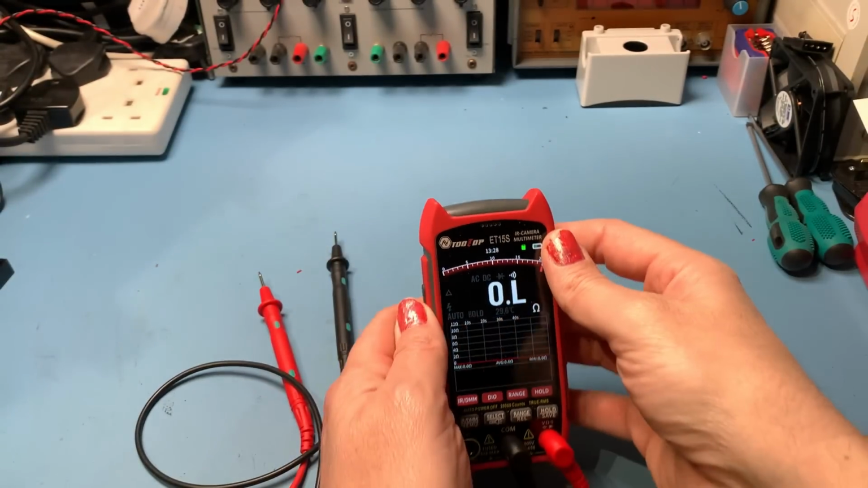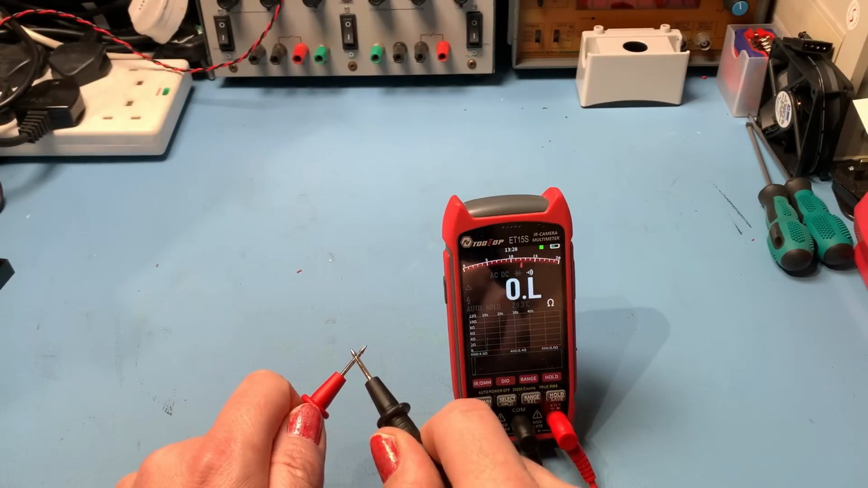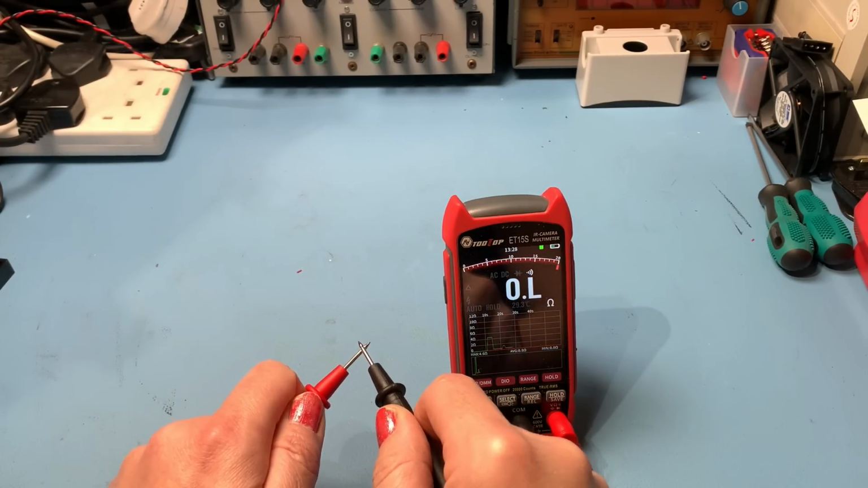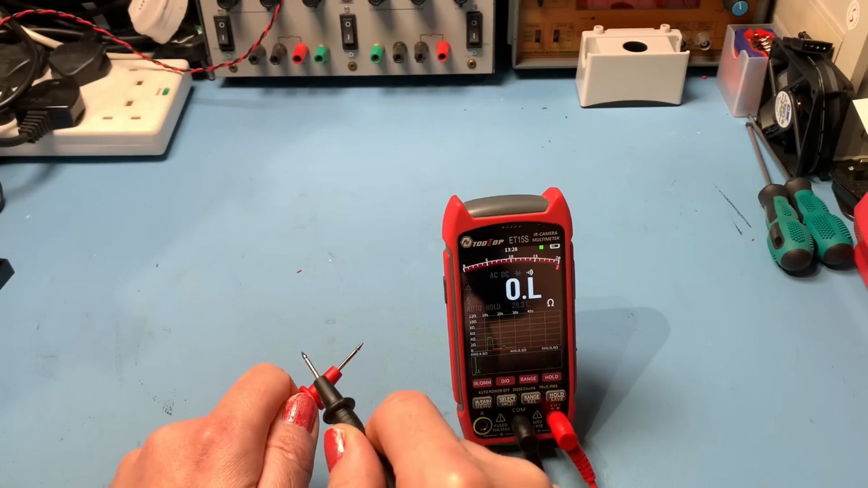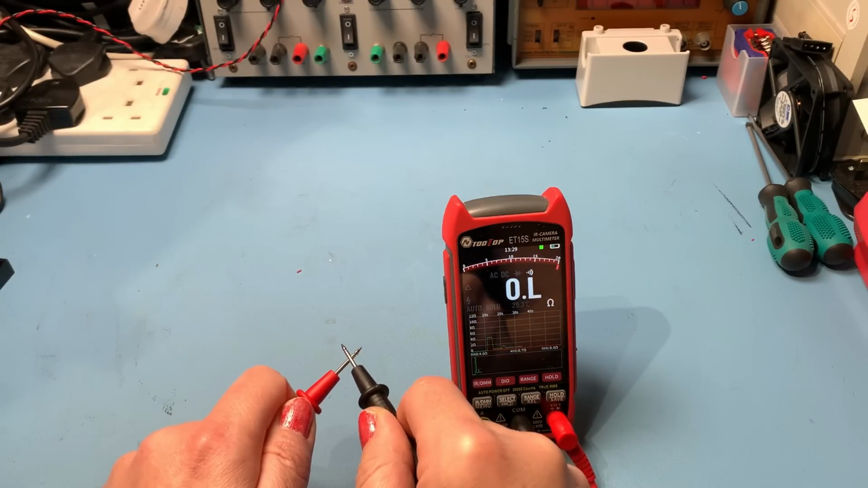You've got the continuity beep. So let's try that. Okay, it's not instant. It's not bad. Not the fastest I've seen, but it's okay. If you just tap it quickly, it doesn't pick it up. It needs a sec.